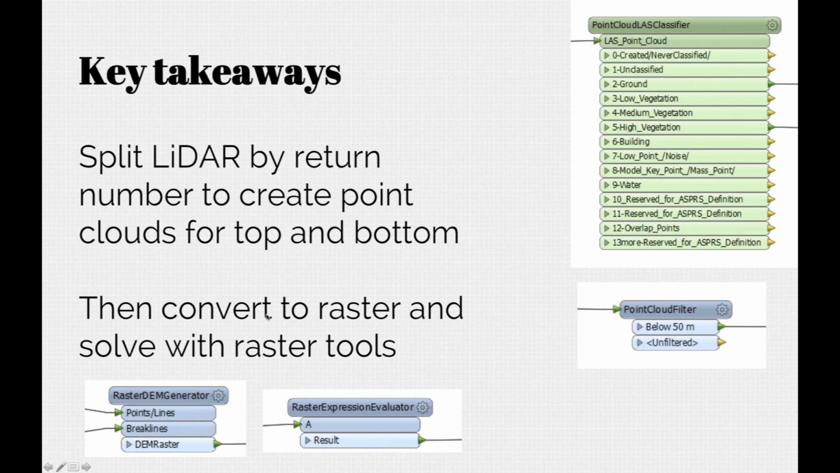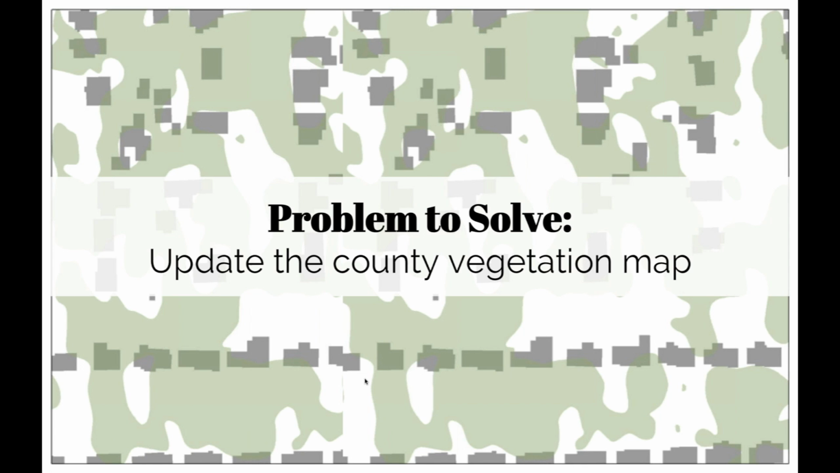And now, lastly, when we're in raster land, we can bring to bear some raster tools. This tool here took the point cloud, made it into a raster DEM, and now we can do our arithmetic in there. So the net result is you know where to go and cut down trees. That's one kind of tree canopy example.